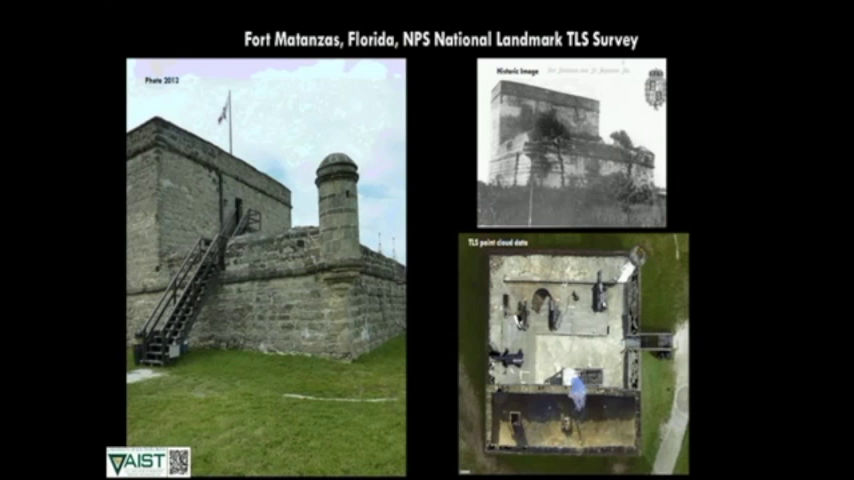So the first project I'll go through is Fort Matanzas, and it's right here in our backyard in Florida. Fort Matanzas is a national landmark site that quite literally has issues of falling apart and constant repair needs. The site is made out of a really fragile resource that has a lot of imperiled mortars and binding textures that have to be considered for management purposes, and we're losing a lot of these fragile mortar areas.